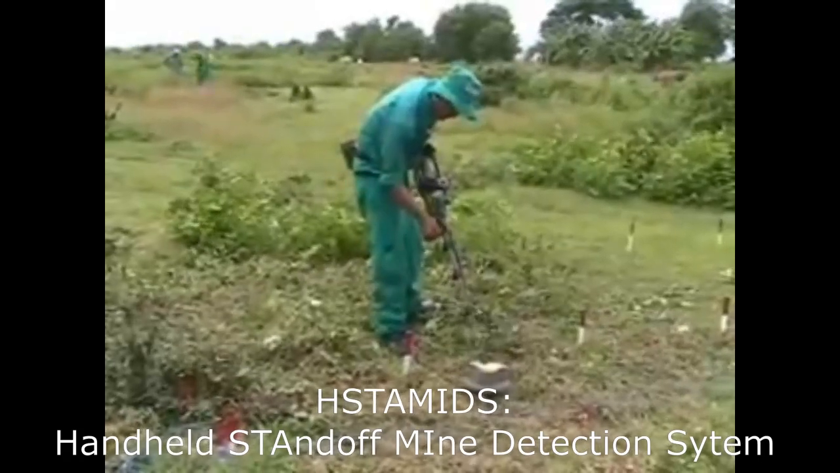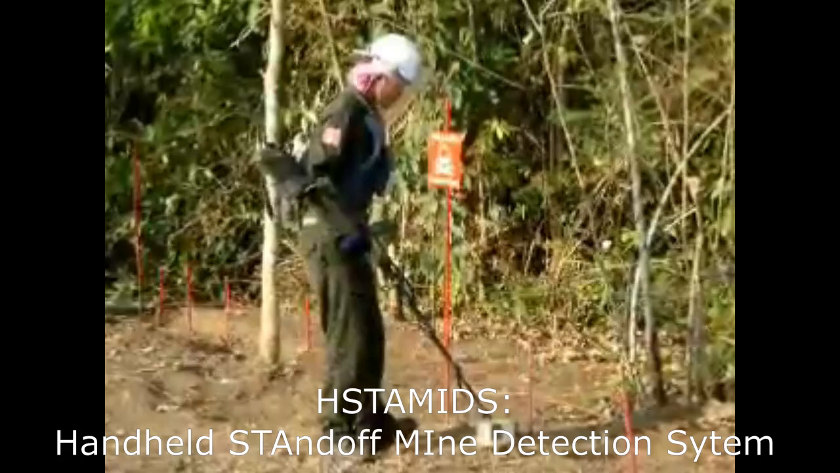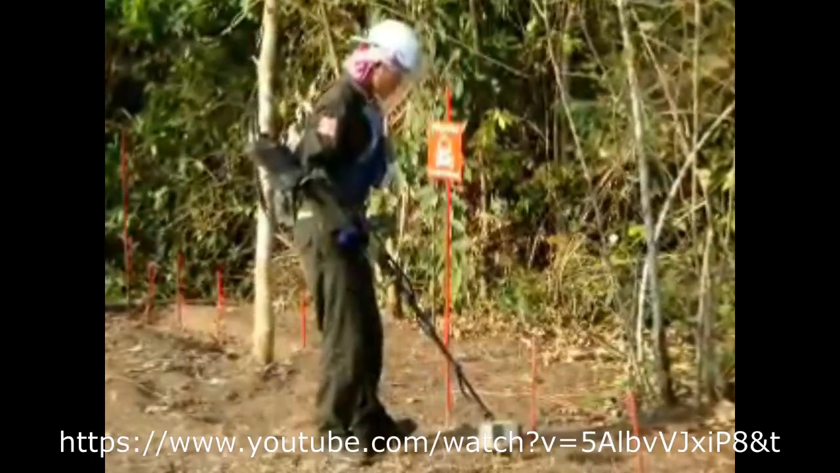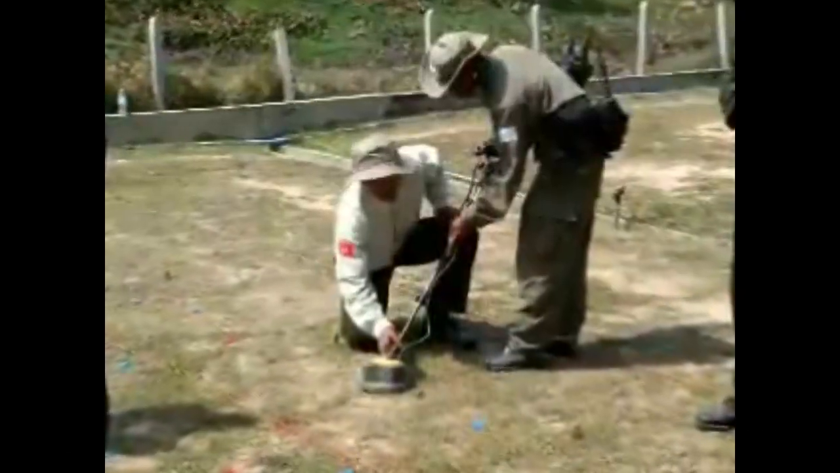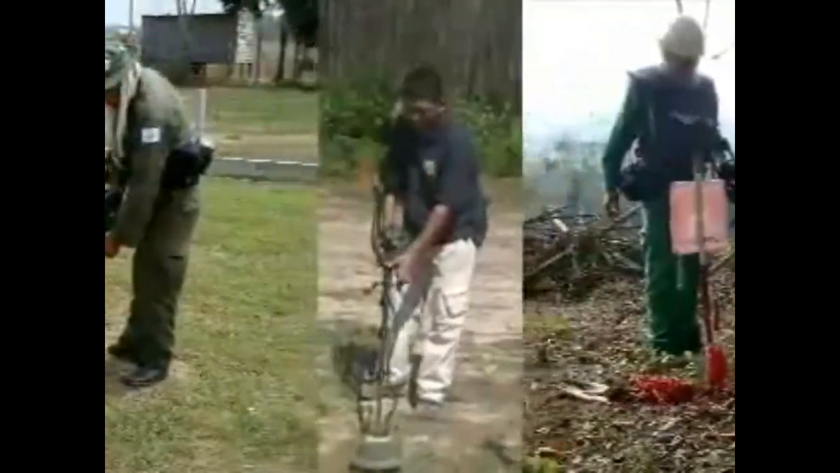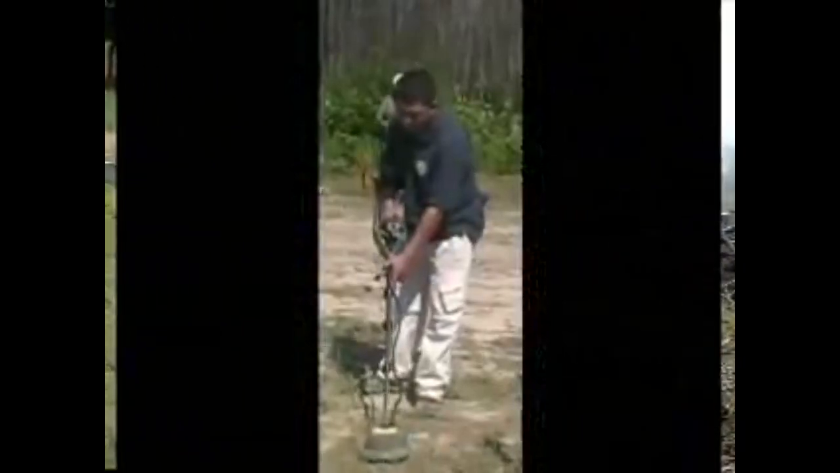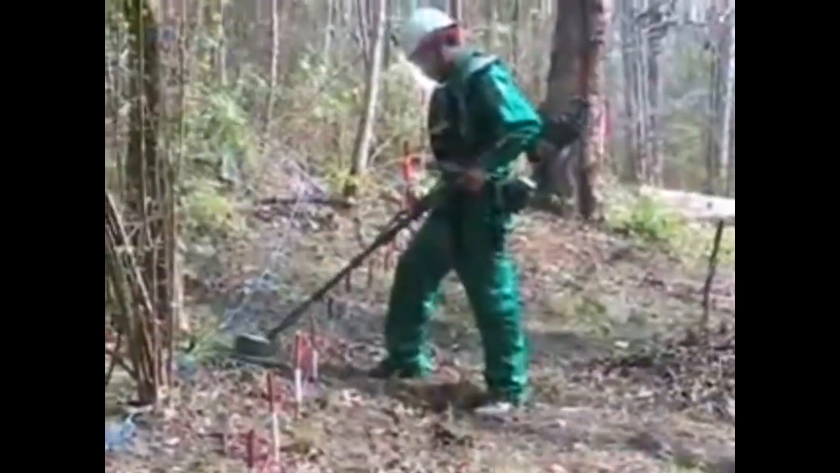The Handheld Standoff Mine Detection System, or HSTAMIDS, is the U.S. Army's dual-sensor handheld mine detector that combines an electromagnetic induction sensor and ground-penetrating radar to detect landmines. The addition of the GPR, an advanced algorithm, significantly reduces the detector's false alarm rate, thus reducing the operator's overall clutter investigations and increasing the operator's speed and effectiveness.